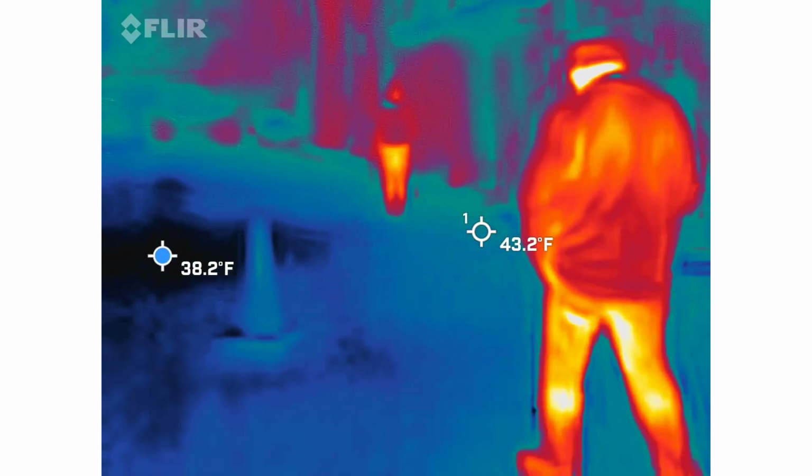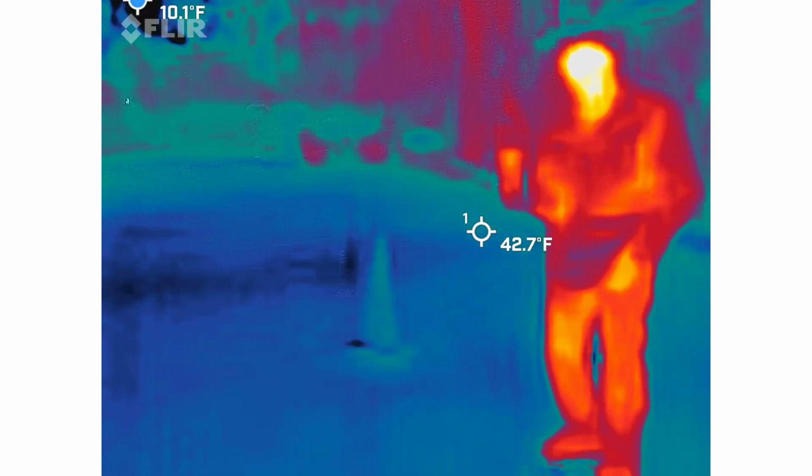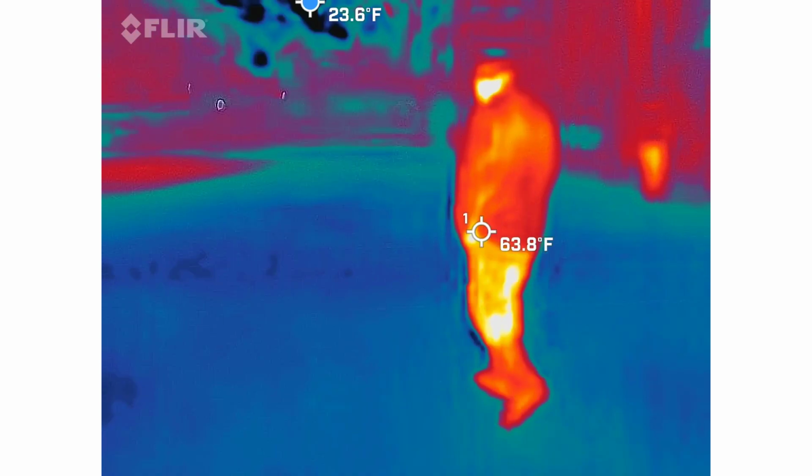So that camera loves to act up in here. Let's say about a year ago. What was I asking her again? What her hair color was. The answer is red, just so you know.